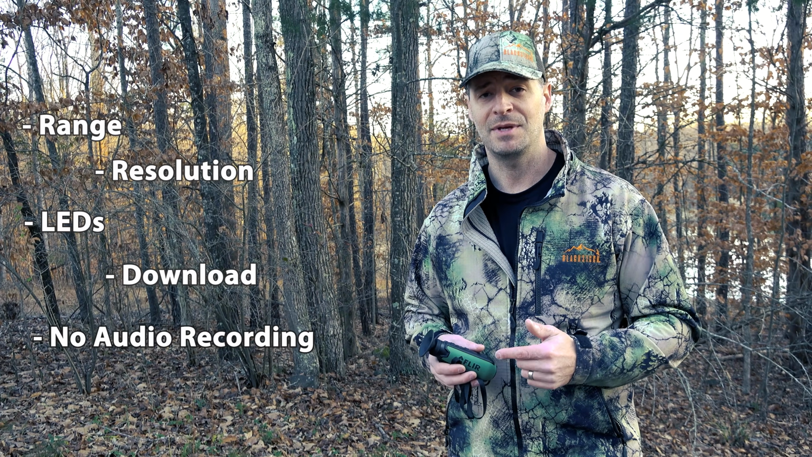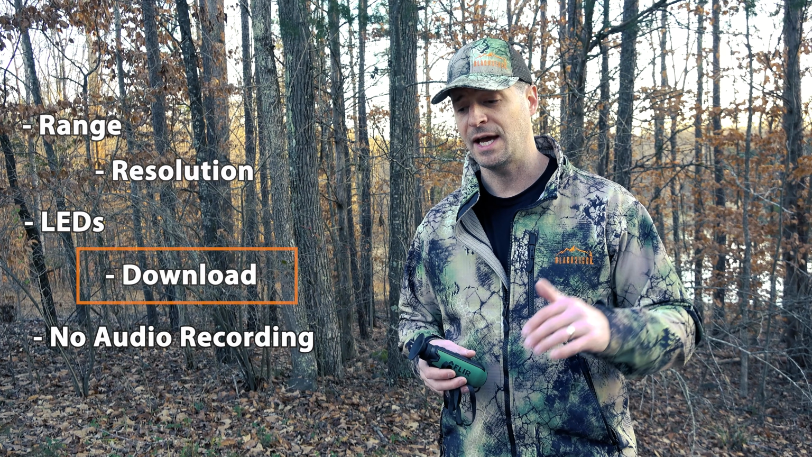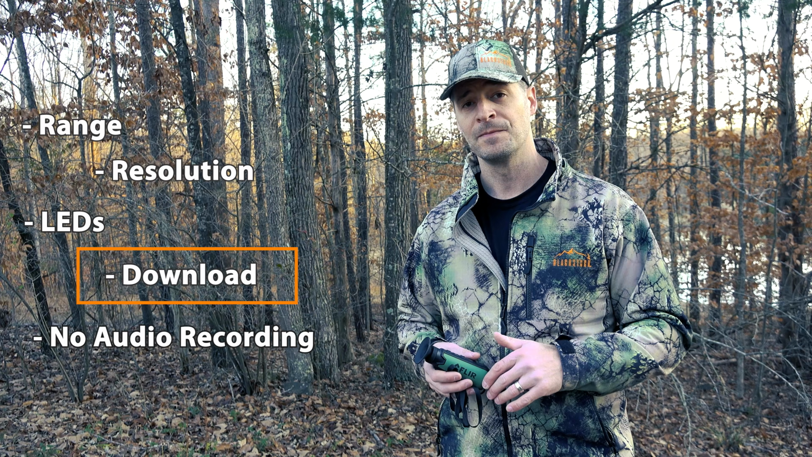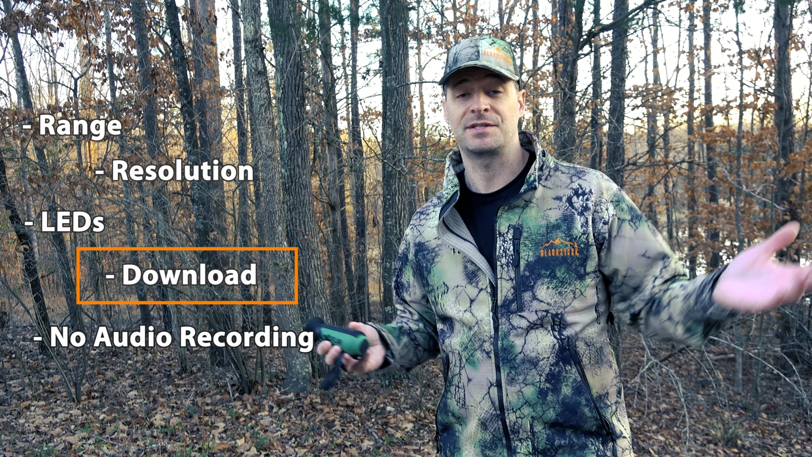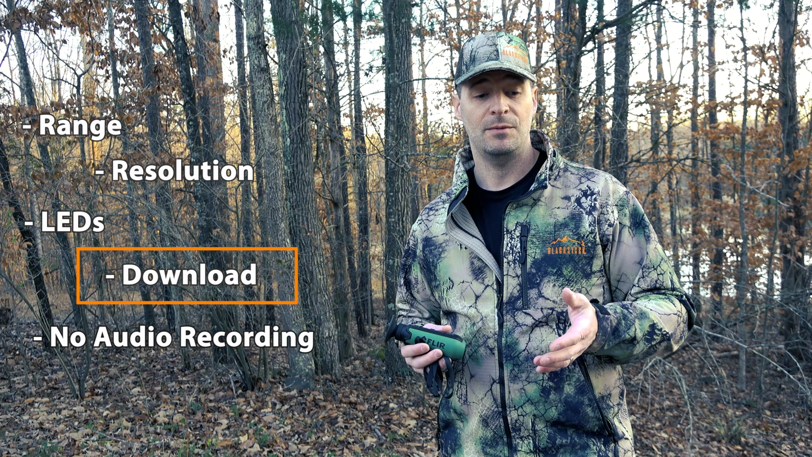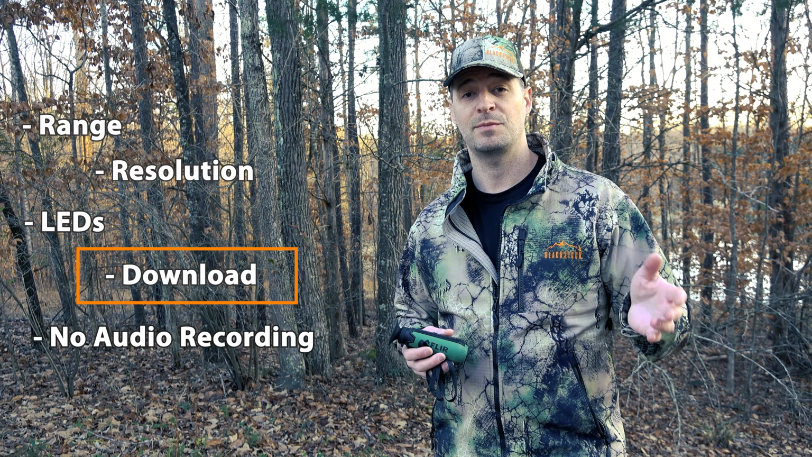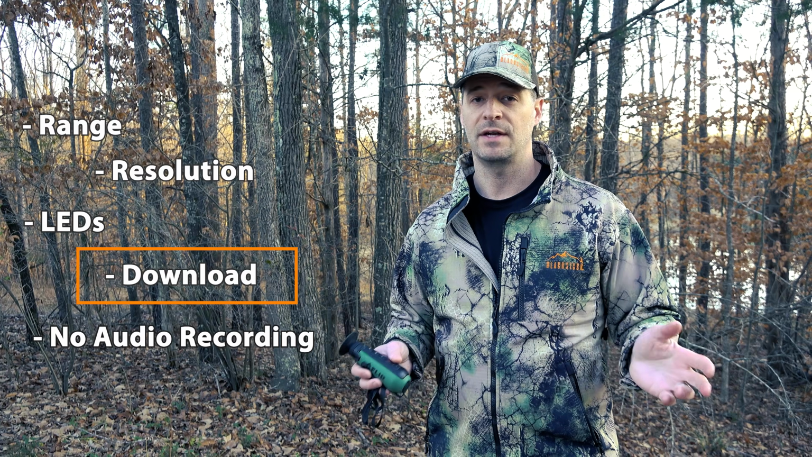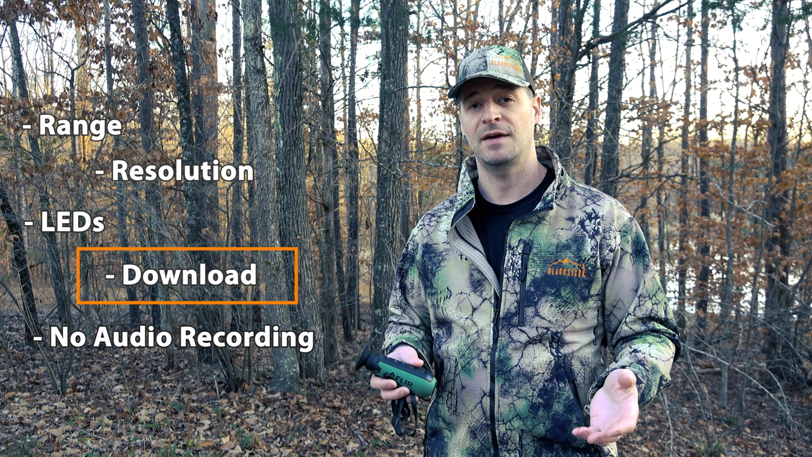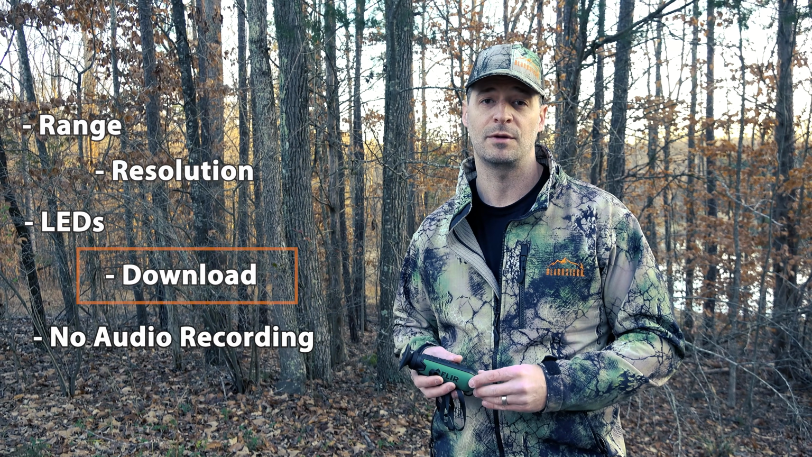I had a time getting this thing to hook up to my computer and download images and videos because for some reason it wanted to power off, and maybe that's just my particular setup, but I was able to get a powered USB 3.0 hub and connect that to my computer and solve that entire problem. So it's an additional step that you have to go through. Now I have no issues in downloading my videos.